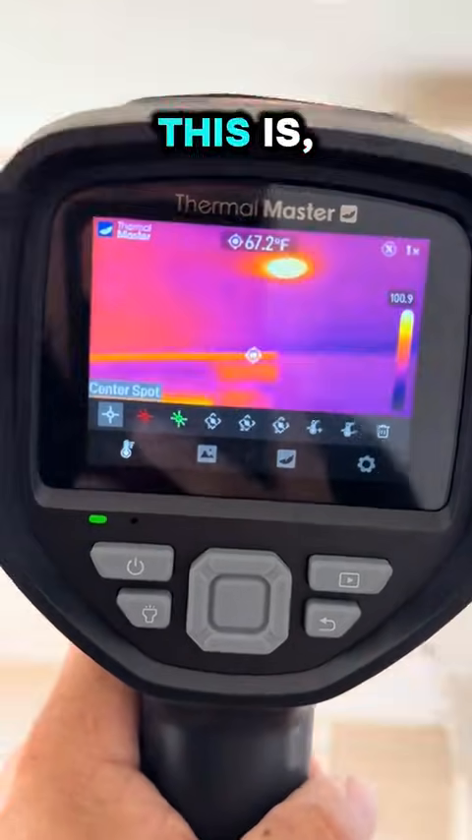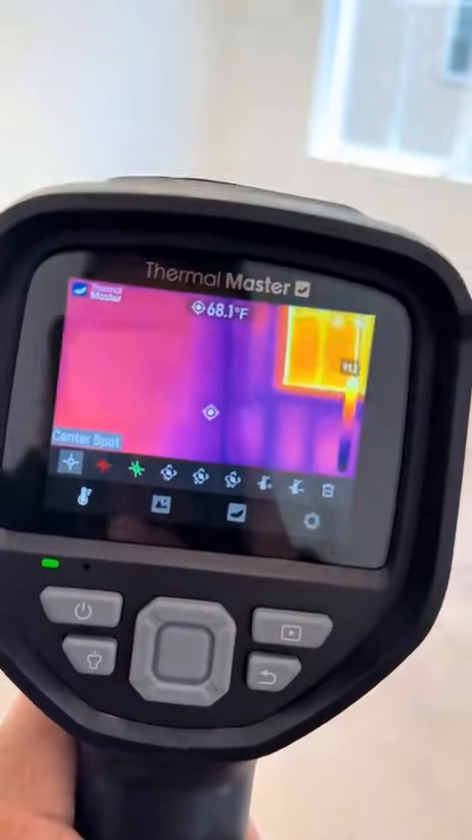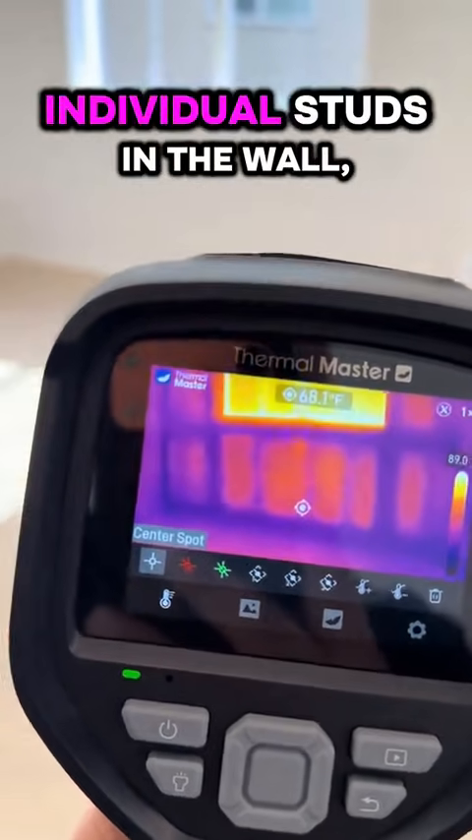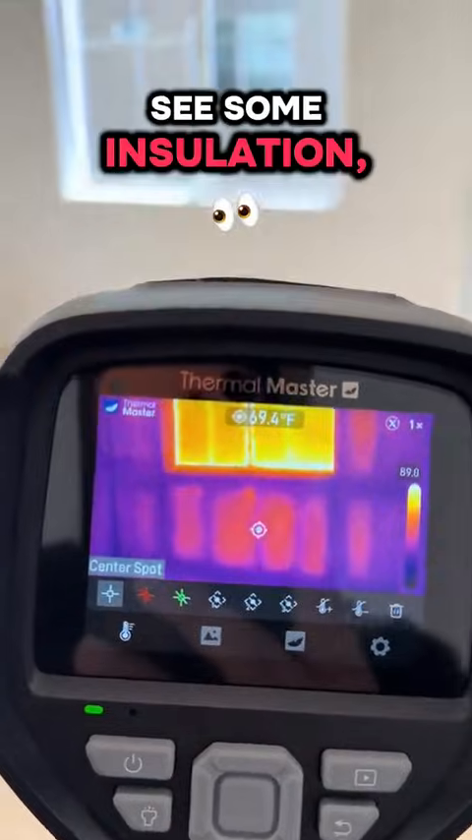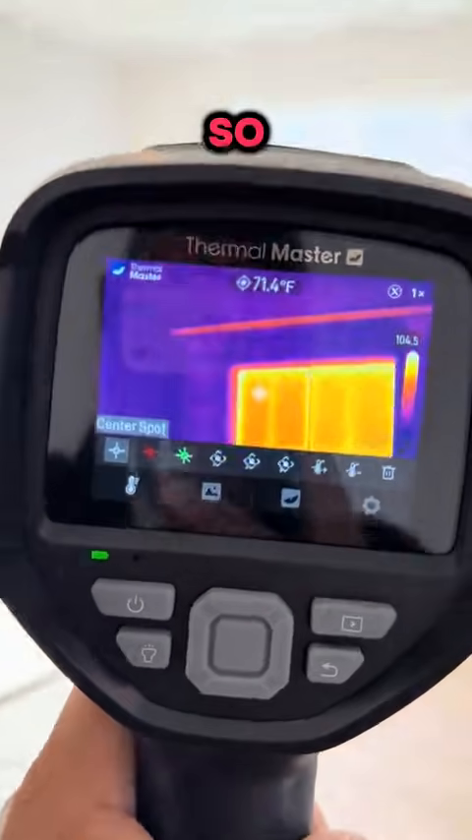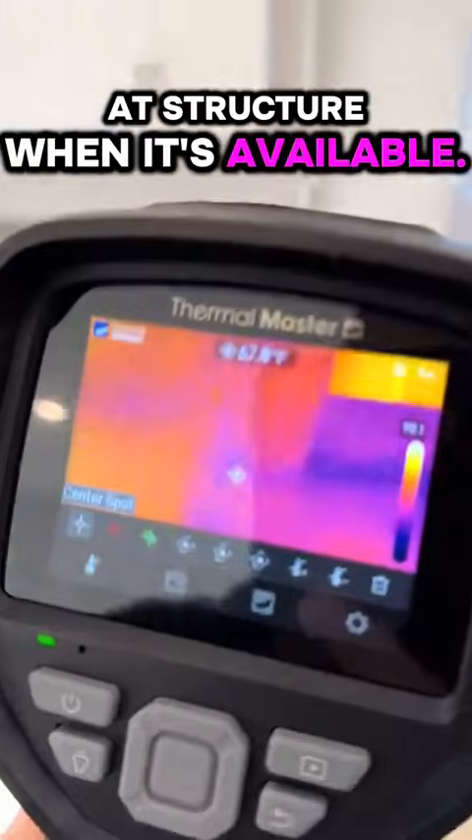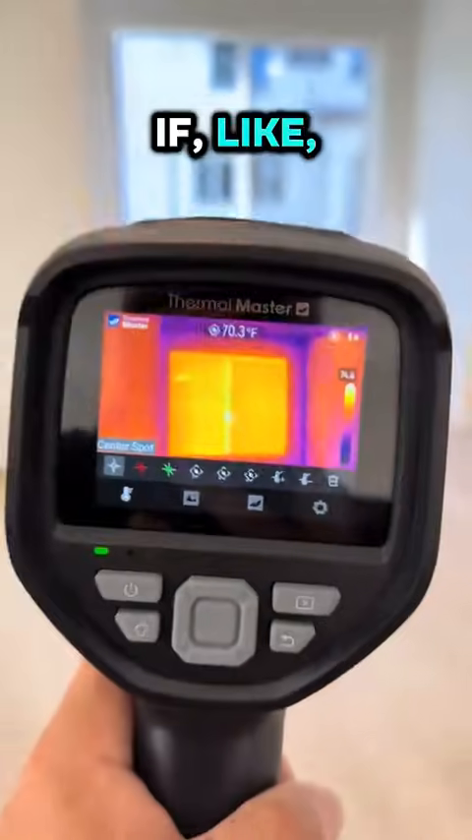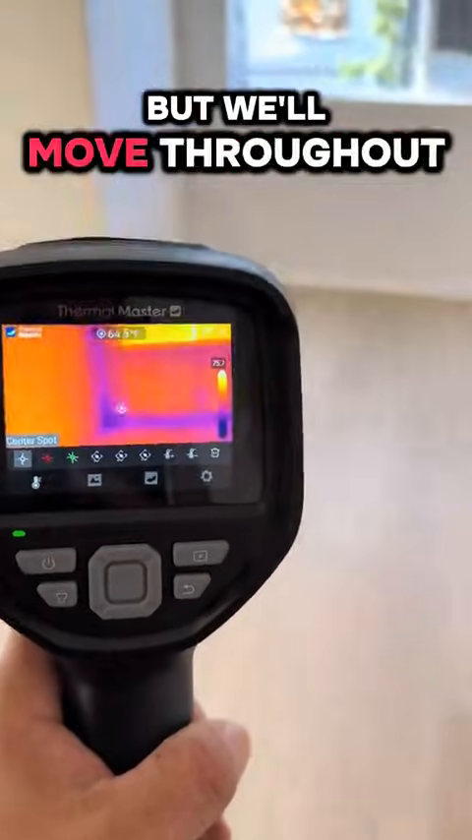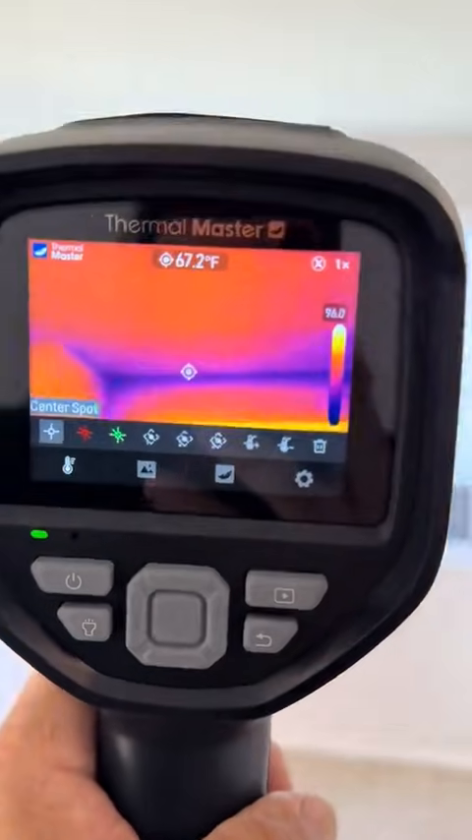This is expected. This is thermal bridging. This is the wood that's in the corners along the bottom plate. You can see the individual studs in the wall, some insulation, and you can see the header. So we also use thermal image cameras for looking at structure when it's available like that. It tells us if a patio door may have been installed without a properly sized header. But we'll move throughout the entire house looking for signs of moisture and missing insulation.